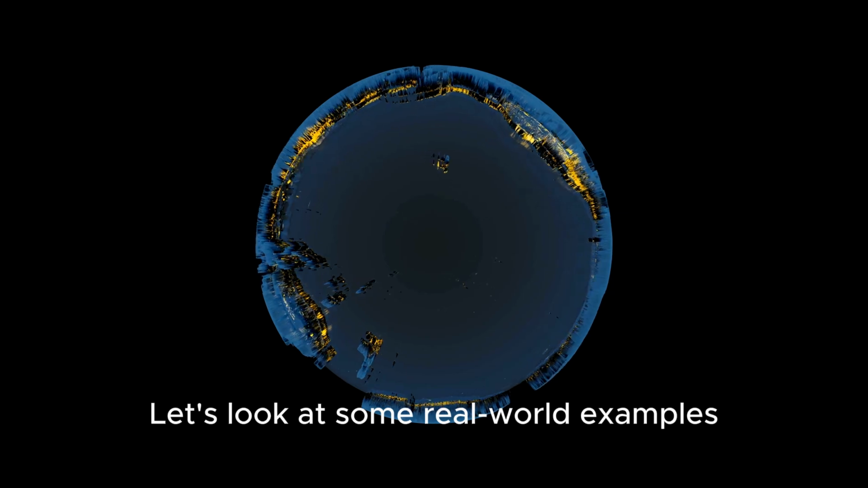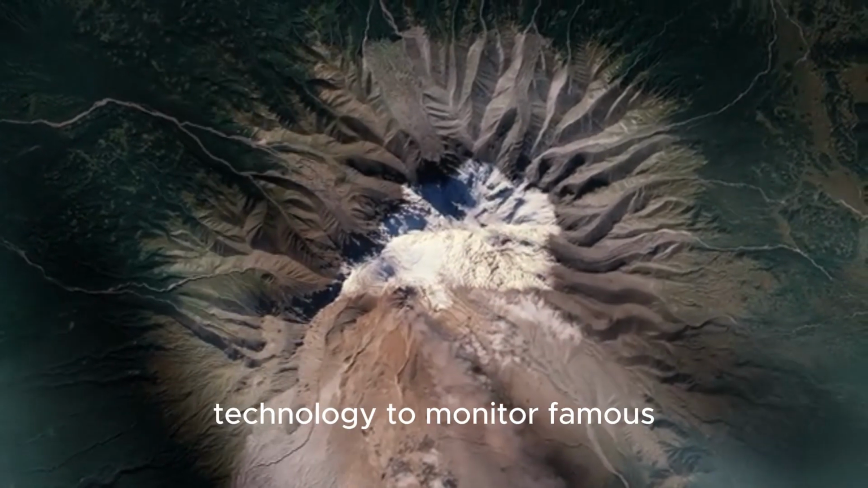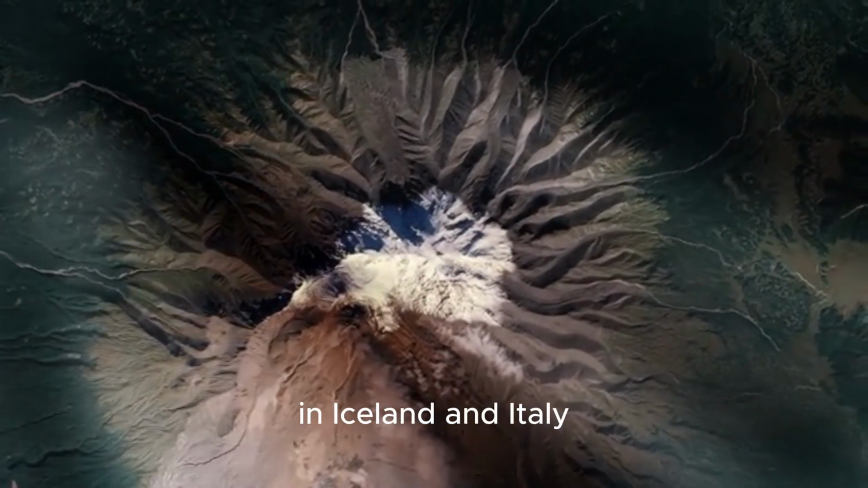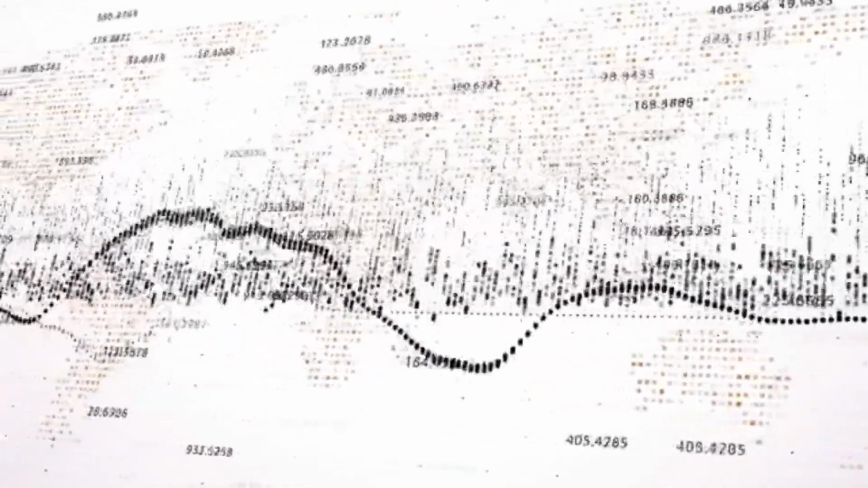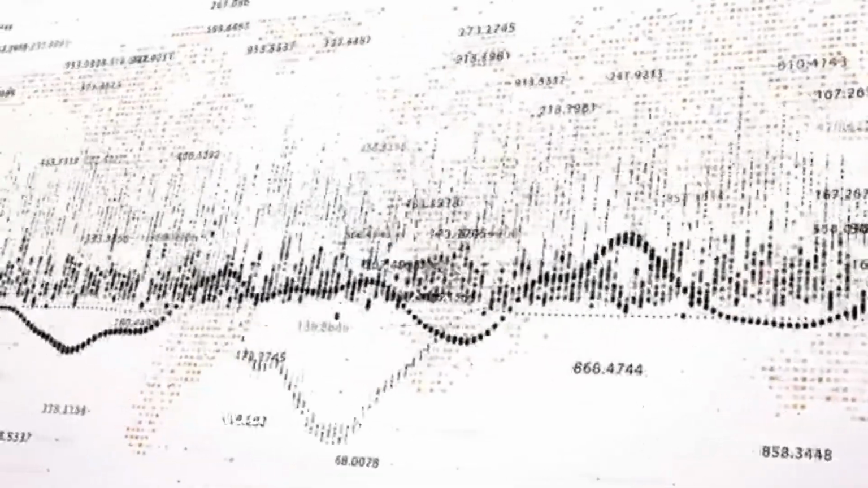Let's look at some real-world examples. Scientists have used this technology to monitor famous volcanoes all around the world, from Mount St. Helens in the United States to volcanoes in Iceland and Italy. In many cases, periods of significant ground uplift have been observed months or even years before an eruption, giving authorities valuable time to prepare and plan.